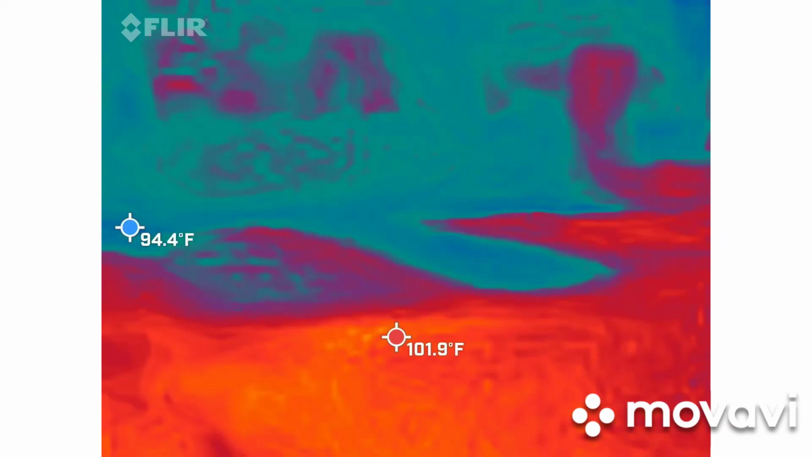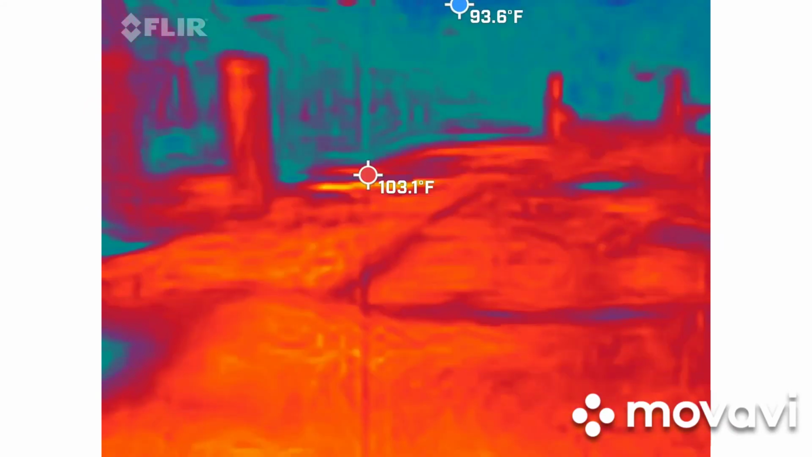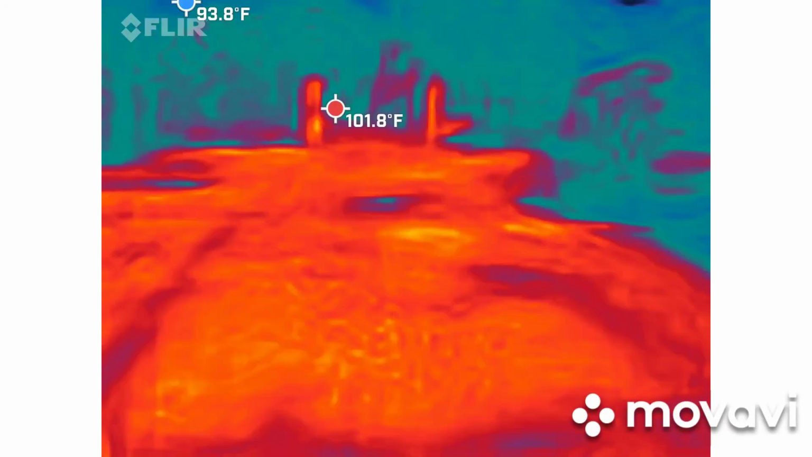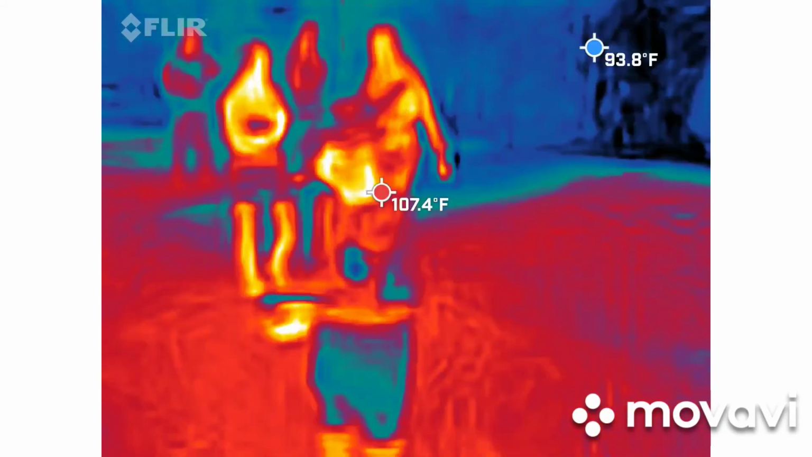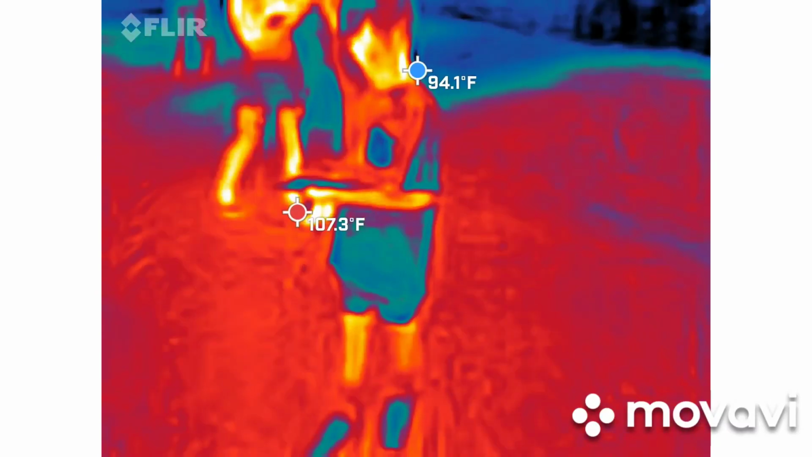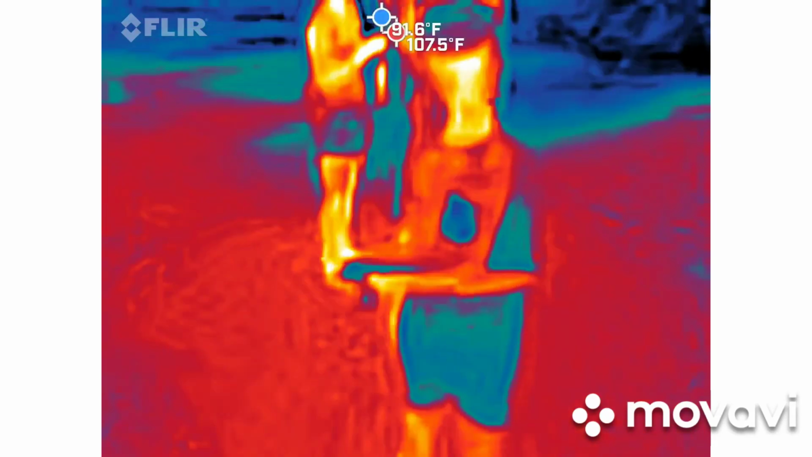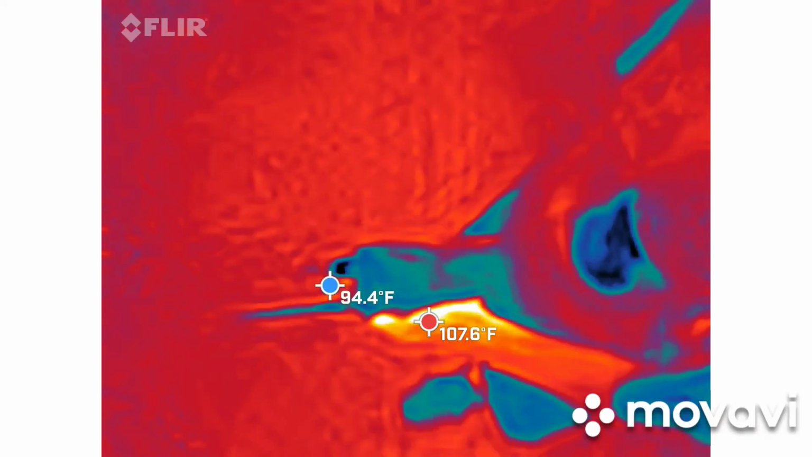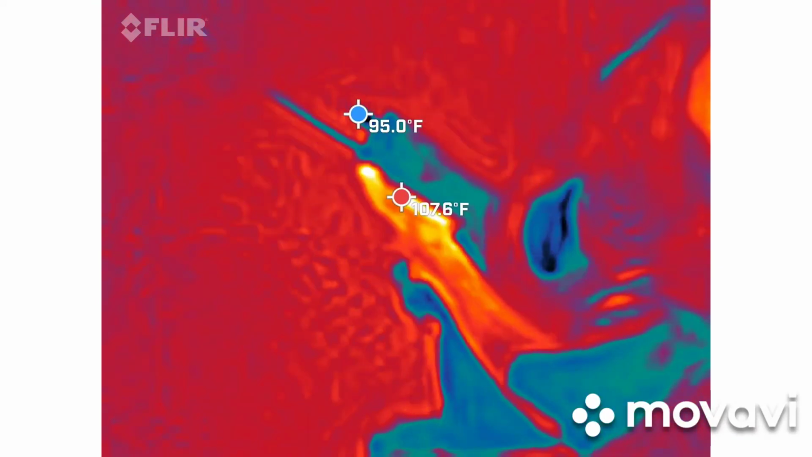What's the name of the ship? 2.8. 2.7. Did you ever walk the plank? 2.3, 2.2. Something was right here. Did you have a parrot? Did you ever say R? What's your favorite letter? Mom, there's something right here. R. You think it was R?